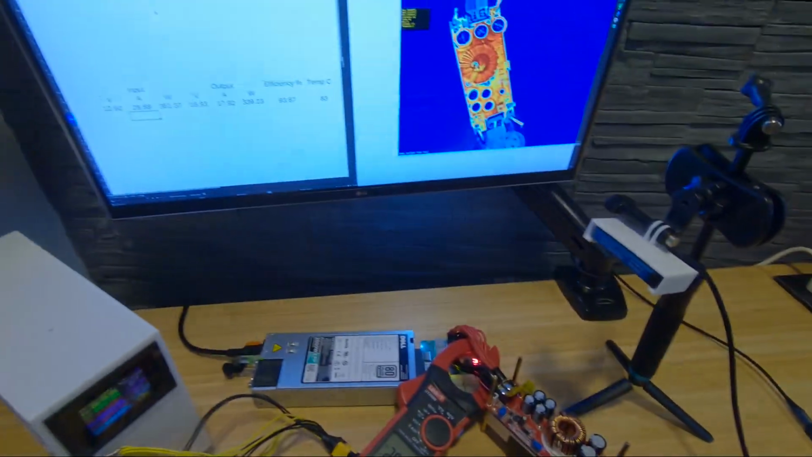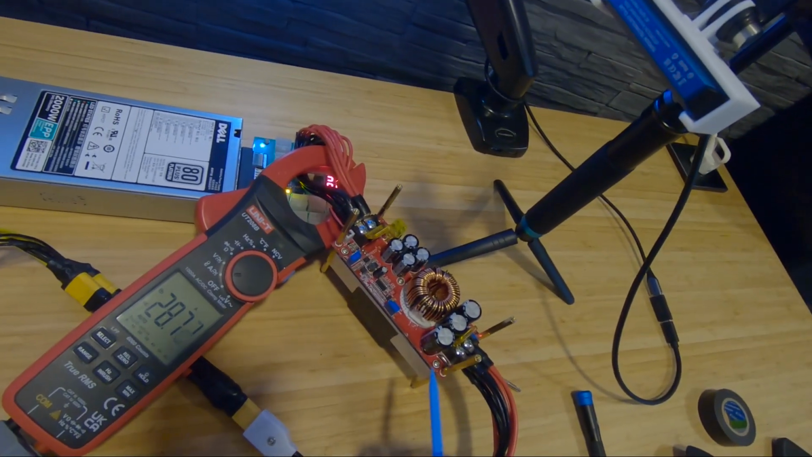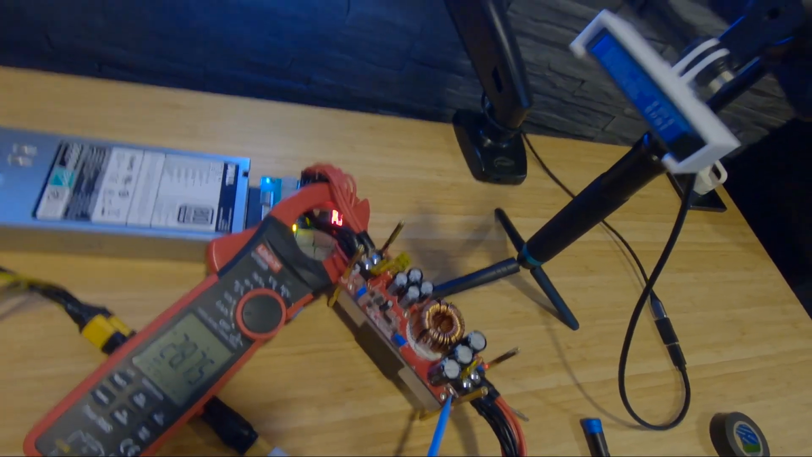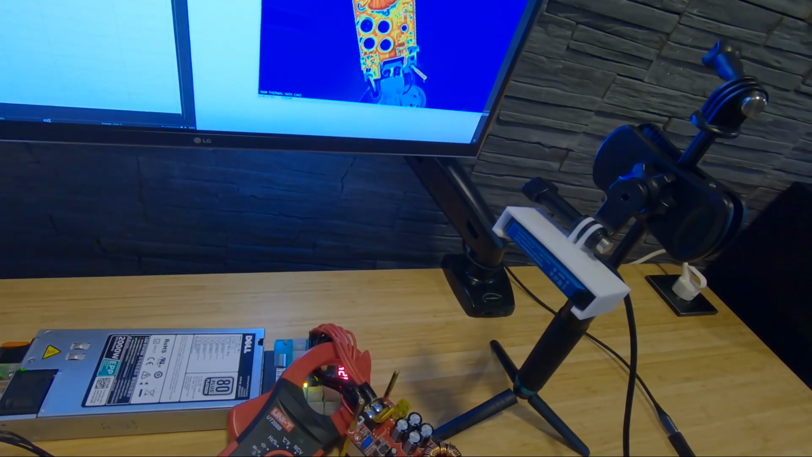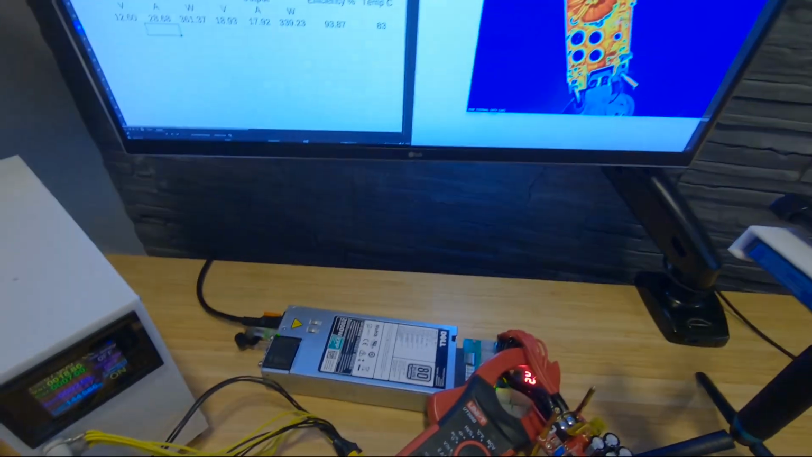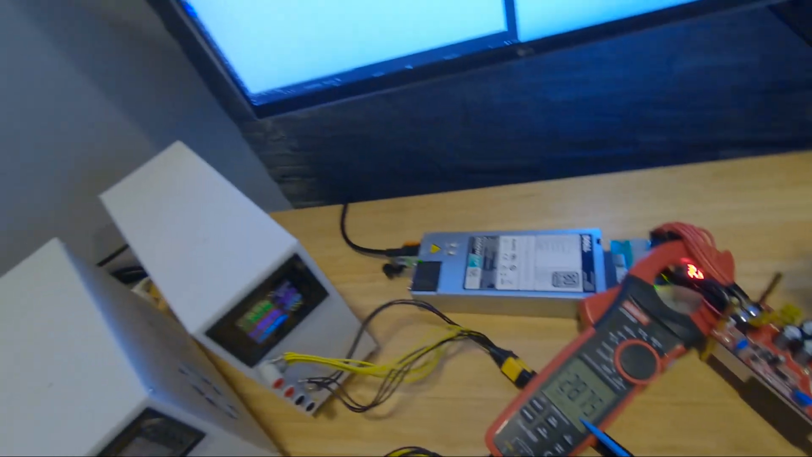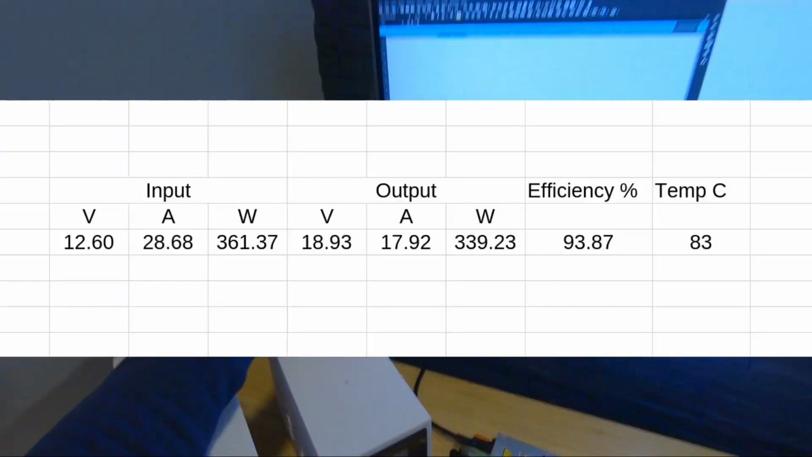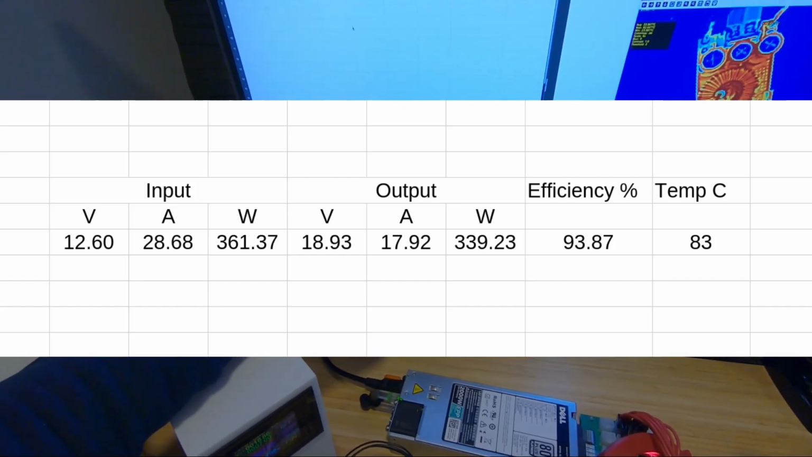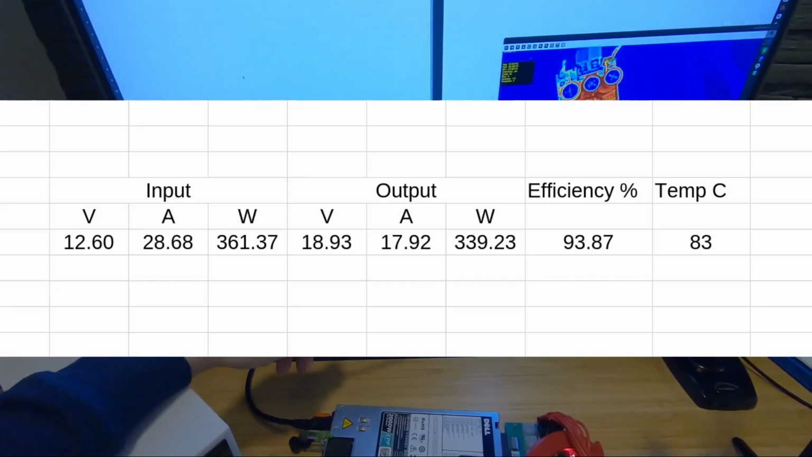So we're half an hour in. Our maximum temperature, I think this is for measuring the current, the maximum was 83. Our amps dropped, but overall on our voltage we are almost 94% efficient, which is brilliant.